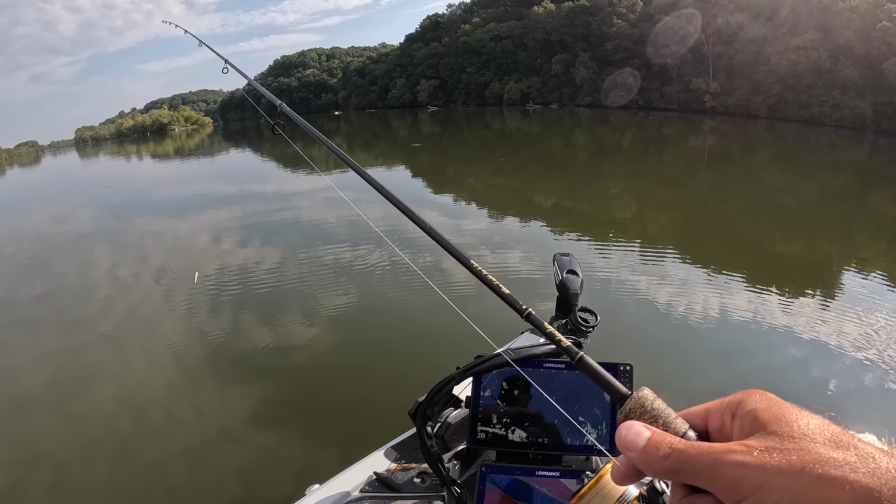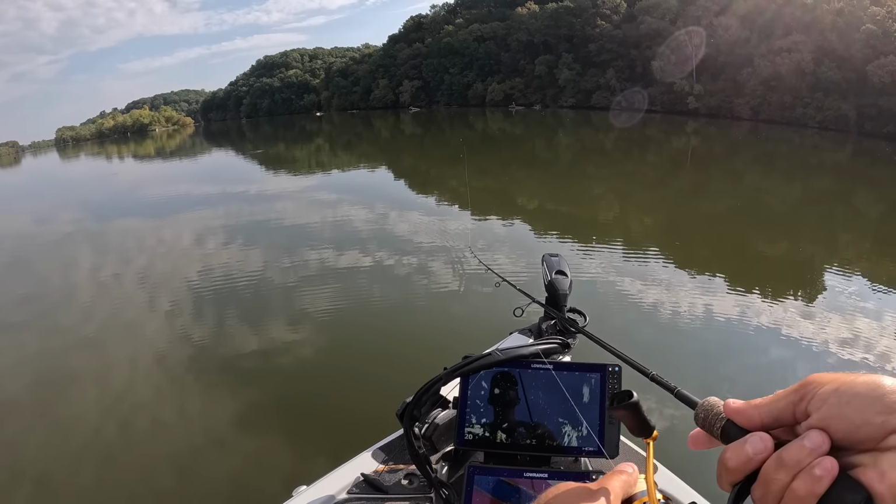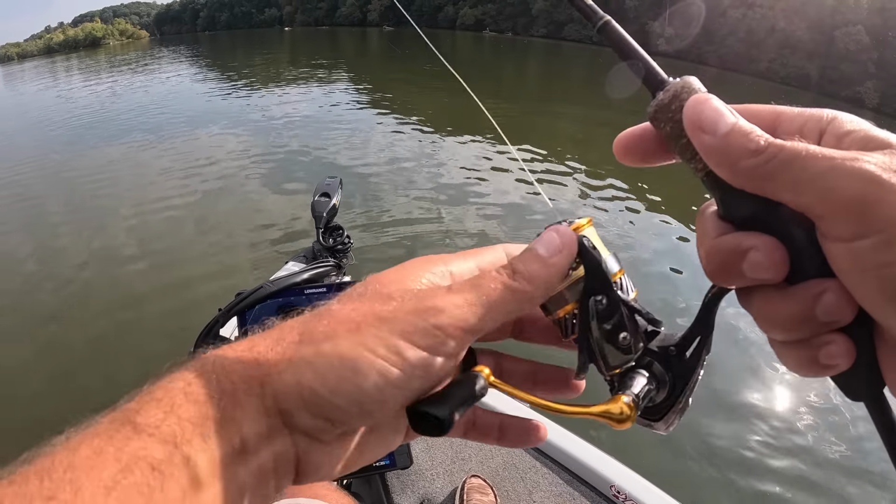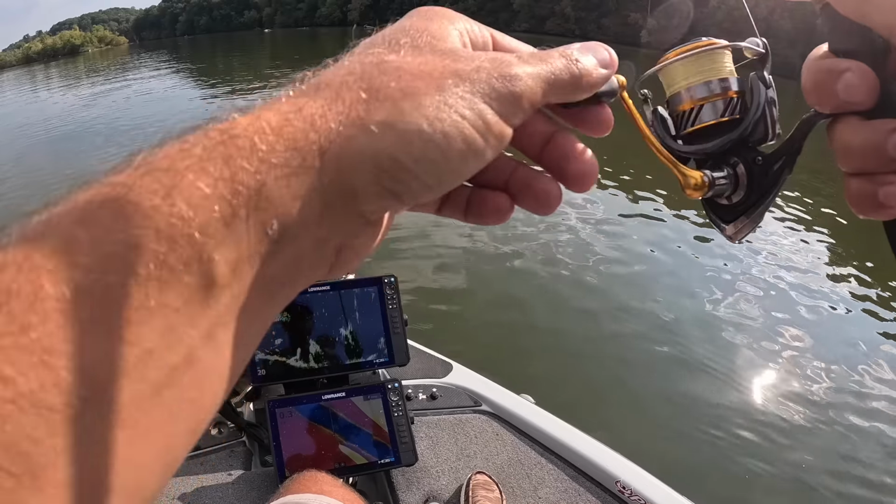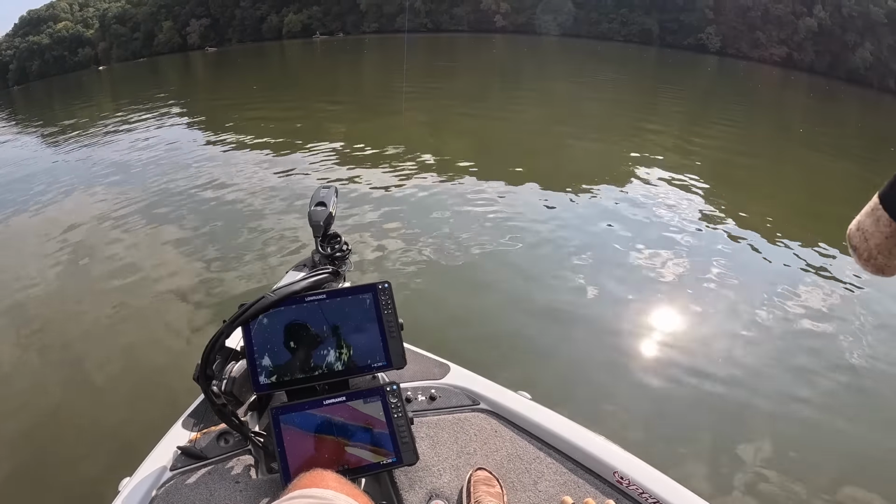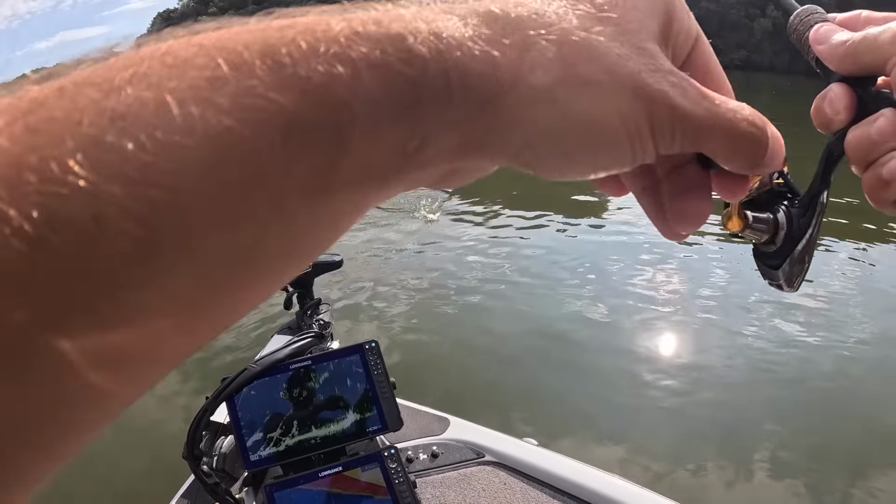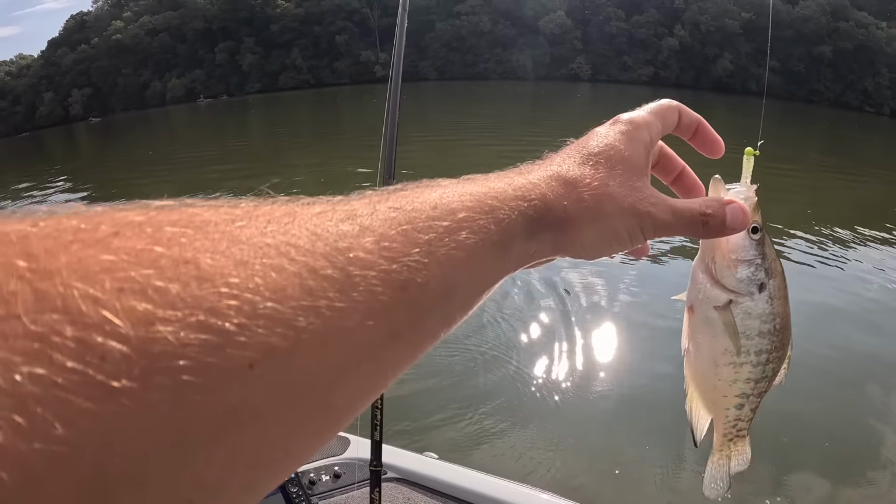We've got a brush pile right out here in about 14 feet of water that's got a load of crappie on it, so we're gonna drop that bait down in there and see if we can get us one. I added a number 7 split shot on there just to get it down a little quicker. There we go. We got us one that time. I come right out the other side of him and he thump. Just couldn't stand it. Nice white crappie.